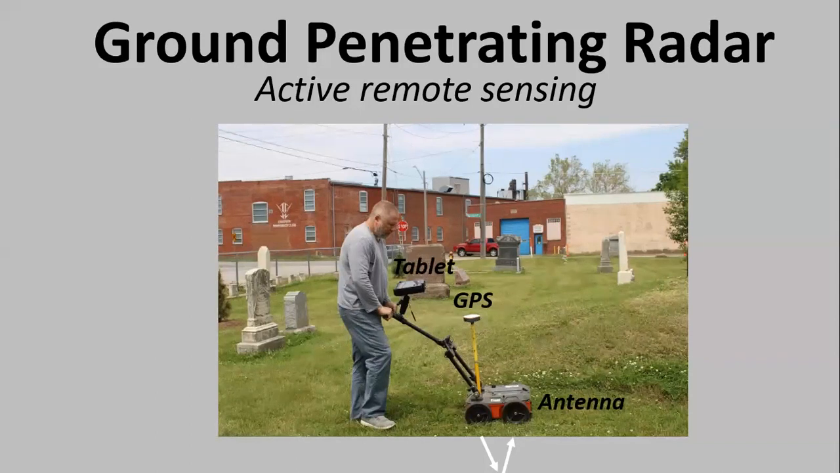The bottom part, where I have the word antenna, is the antenna, and it sends a radar pulse into the ground. Then that radar pulse bounces off things and comes back and is recorded in the tablet there. The tablet sits up there where I can see what's going on and make sure it's recording the right thing as I'm going across an area.